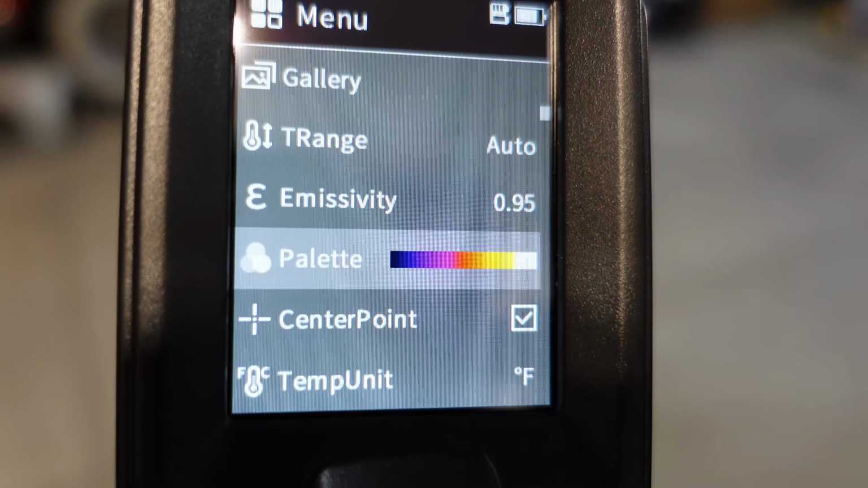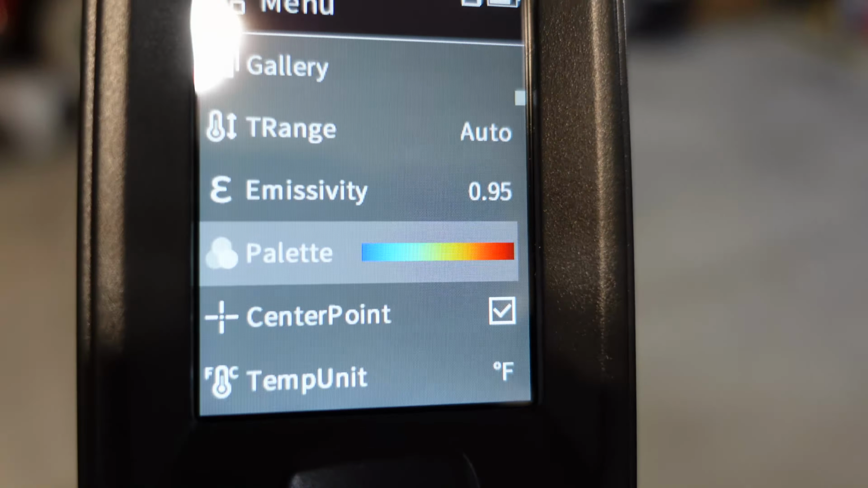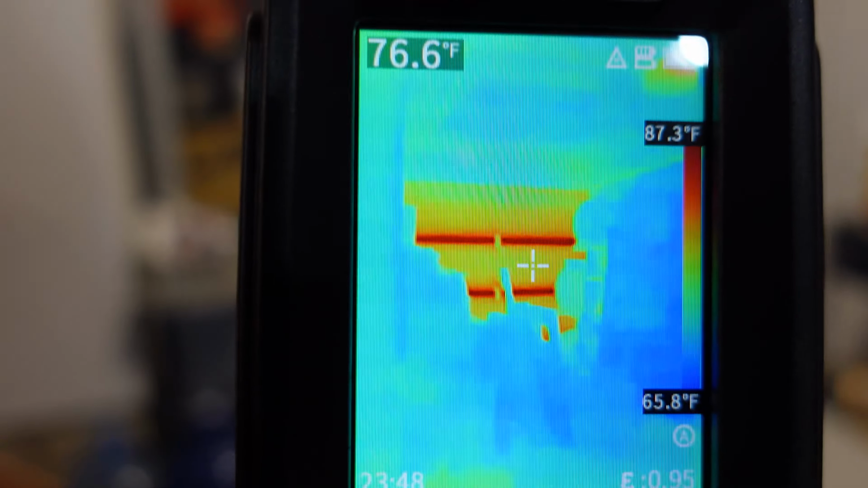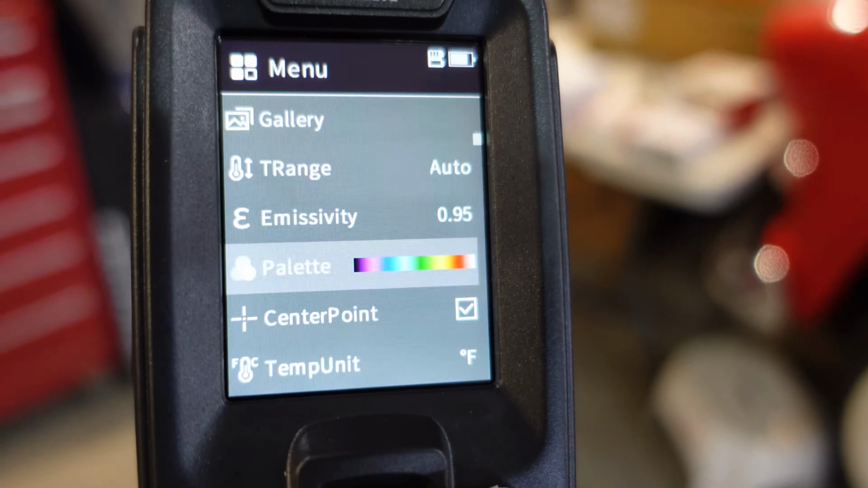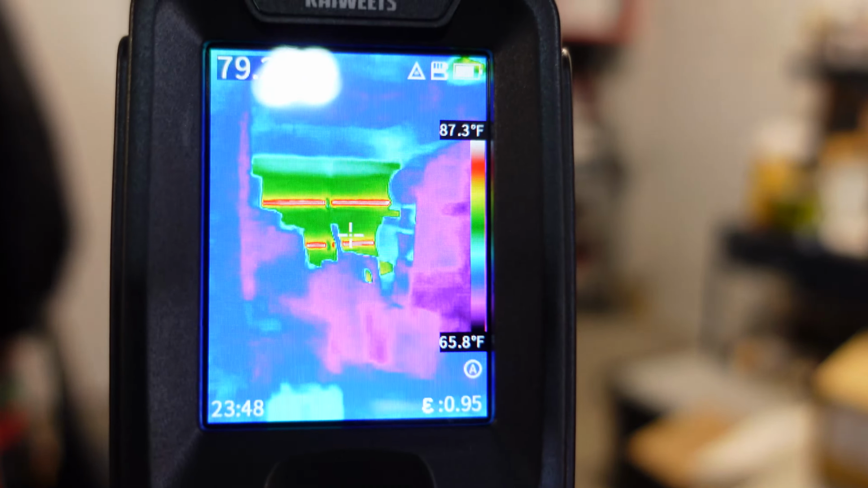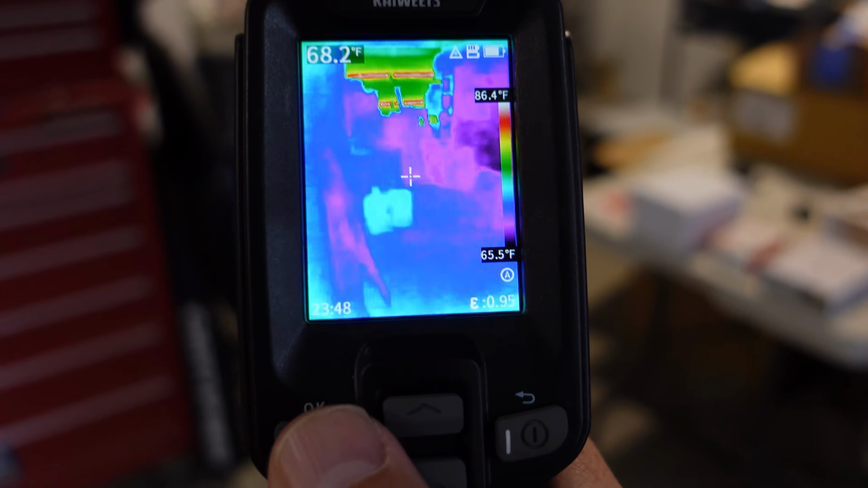Here's where we can change what our palettes look like. Let's have a look at that. So let's try this one here. We'll go back and you can see my color palette. If I look at the garage again, to some that might be easier to see than what we had it on before. So that's just an example of how you can change your palettes. Here's an example of another one. That one's quite colorful. I think I prefer its default setting, so I'm going to go back to that.